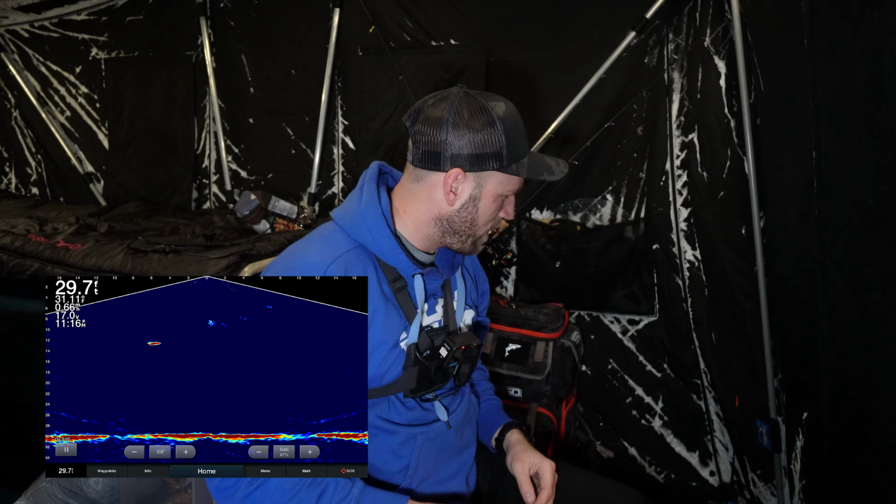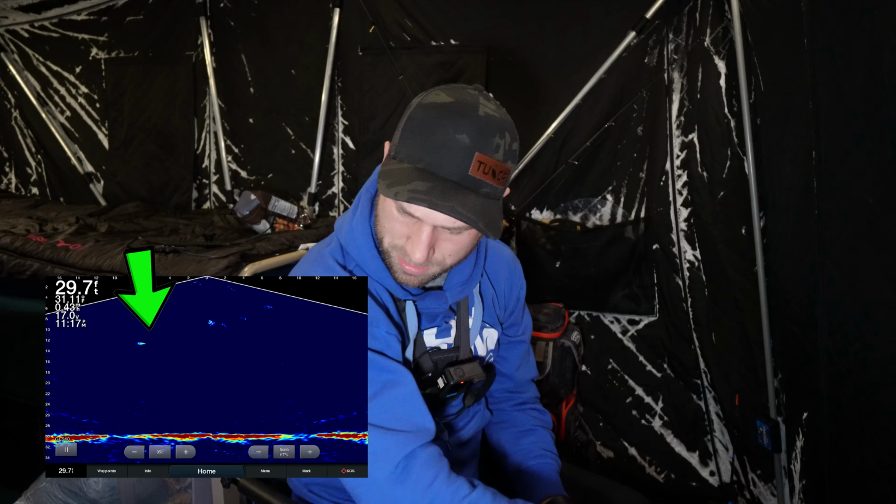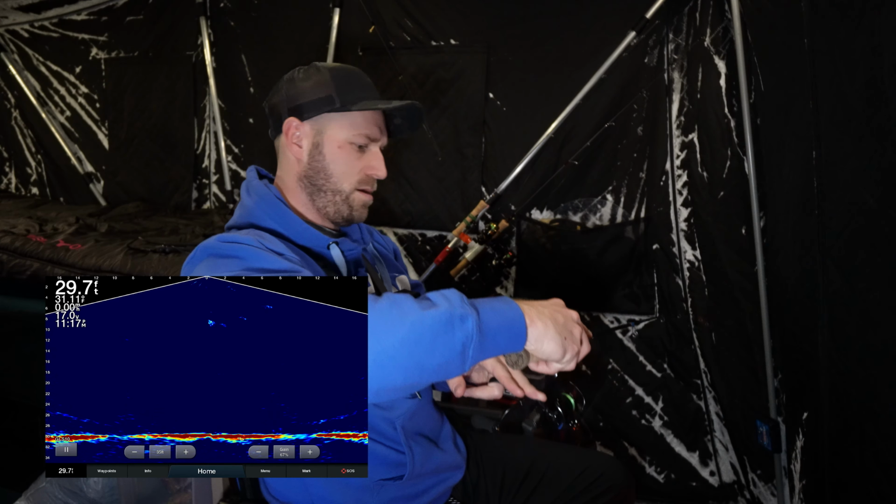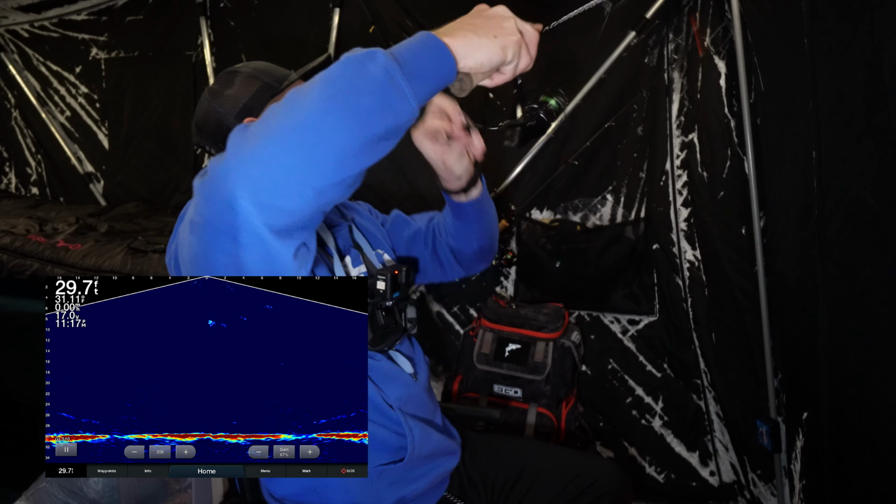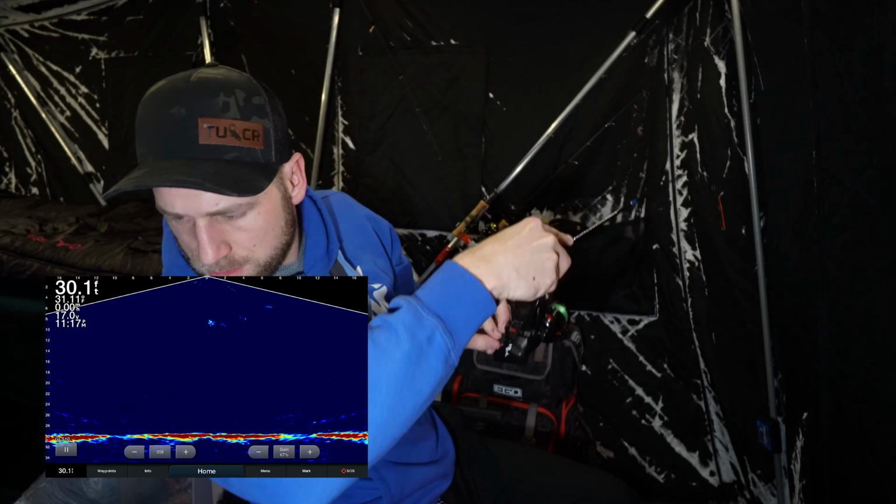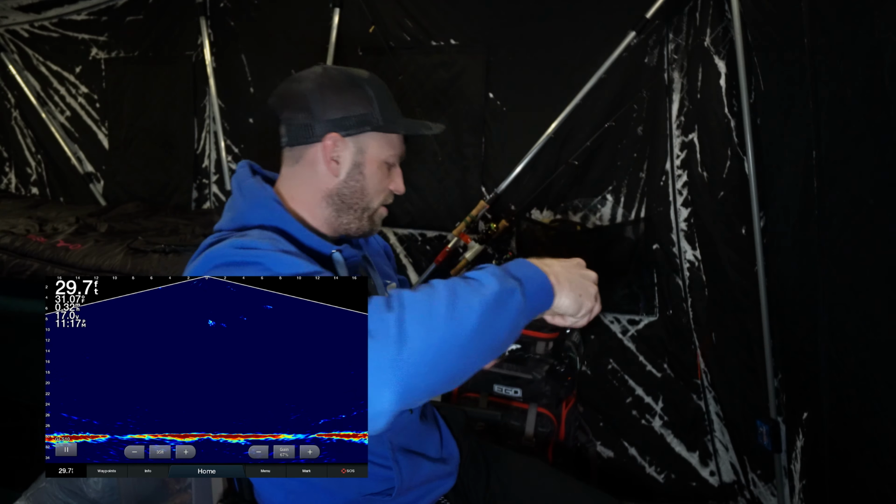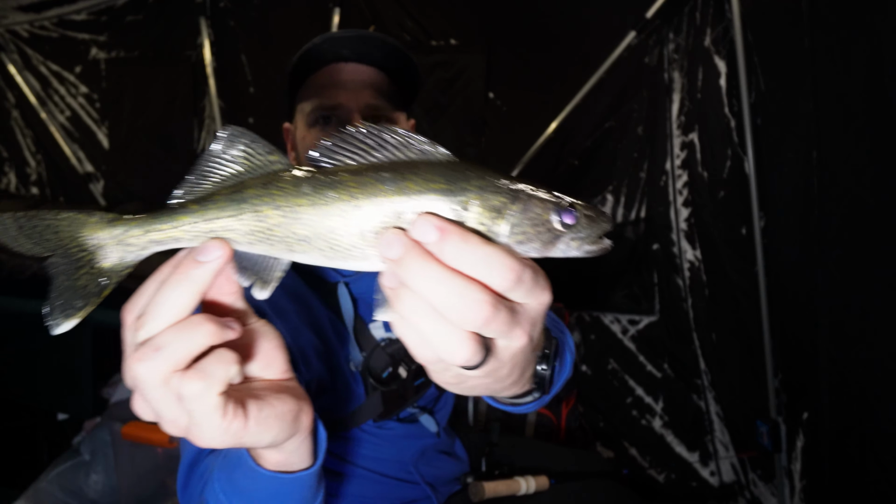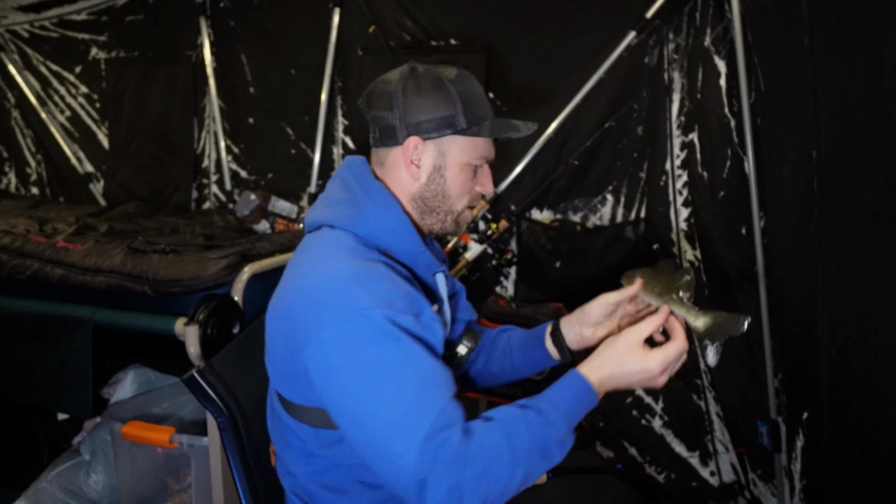Just getting ready to go to bed, and had a fish come across it 12 feet down. Oh, here we go. It's a better fish. I was hoping it was going to be something better, but just a small little walleye.